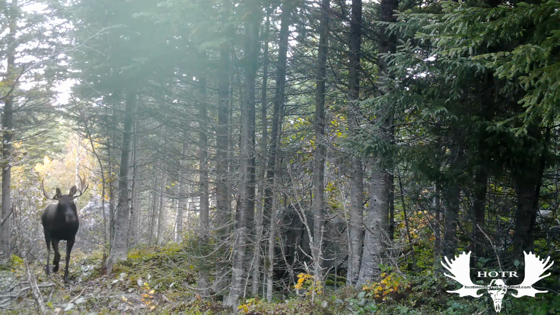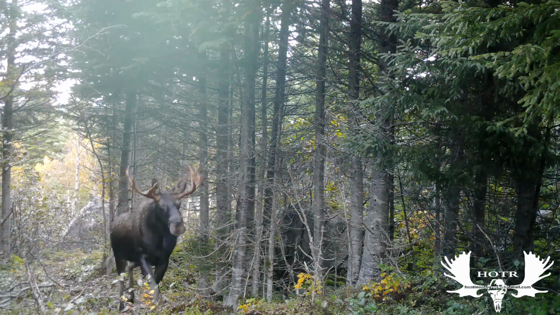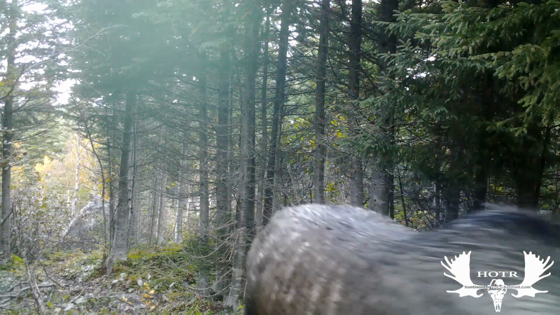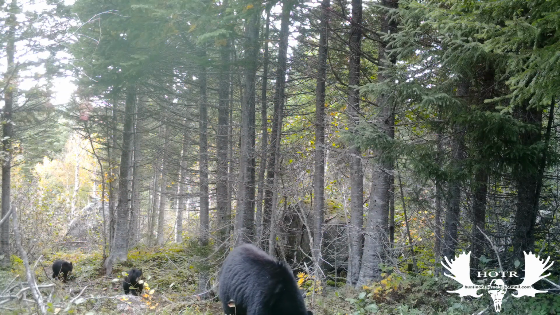Okay, here's the same bull that I got on that really windy night, and it's finally in the daylight, and you can see he looks like he's got something on his mind. It seems like it doesn't matter where you put a camera here in Newfoundland, you're going to get a bear pass by eventually.